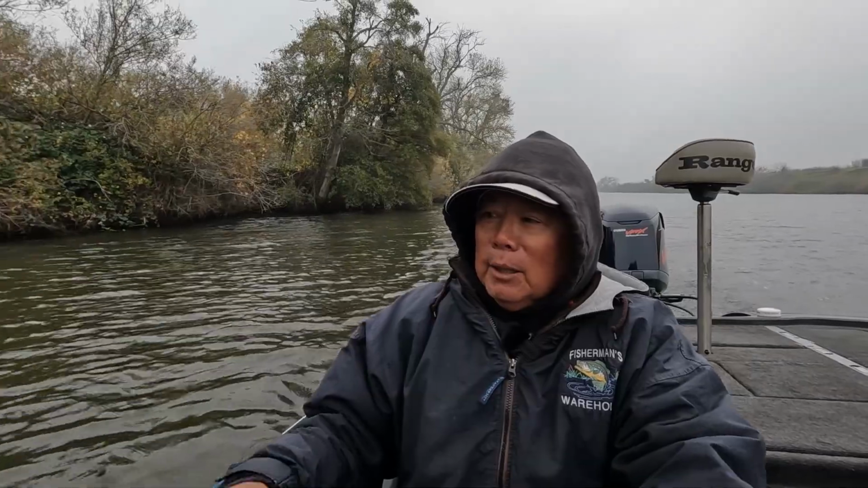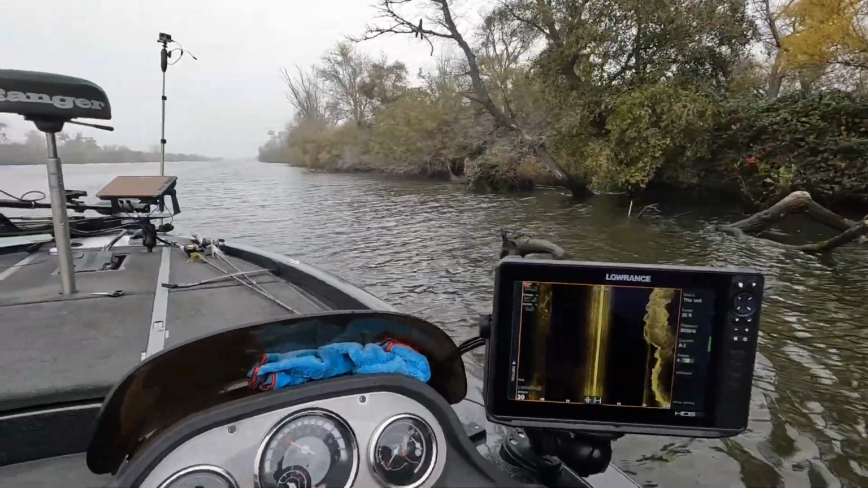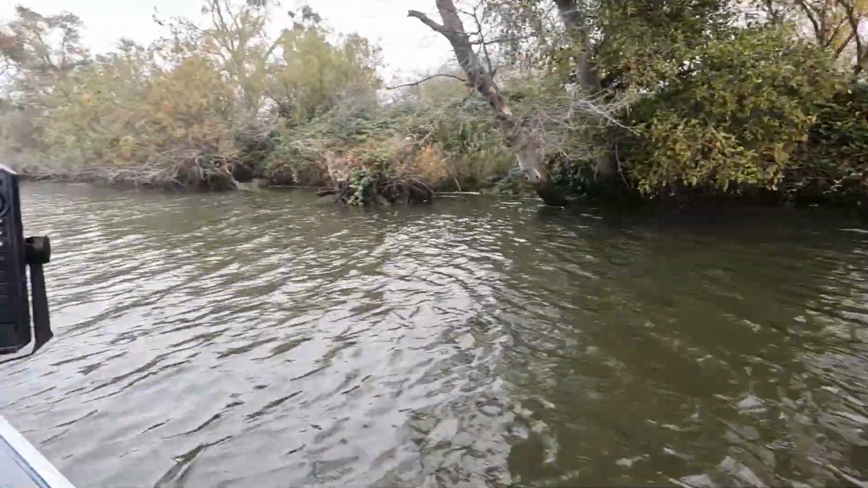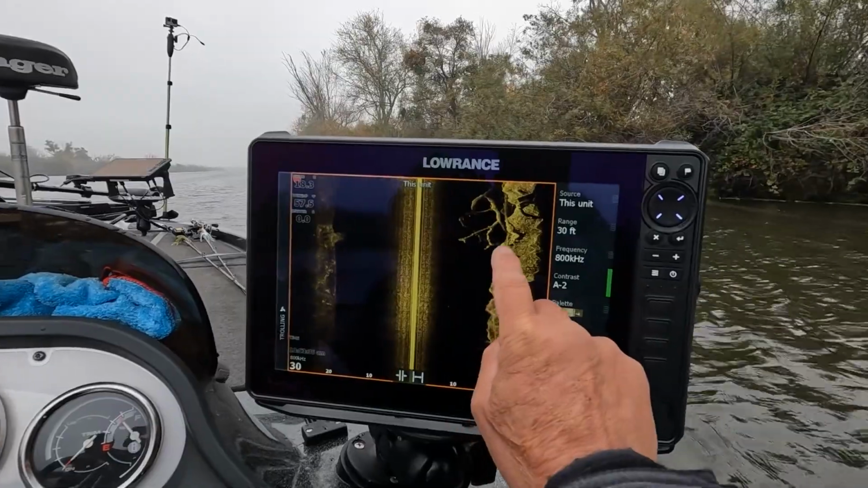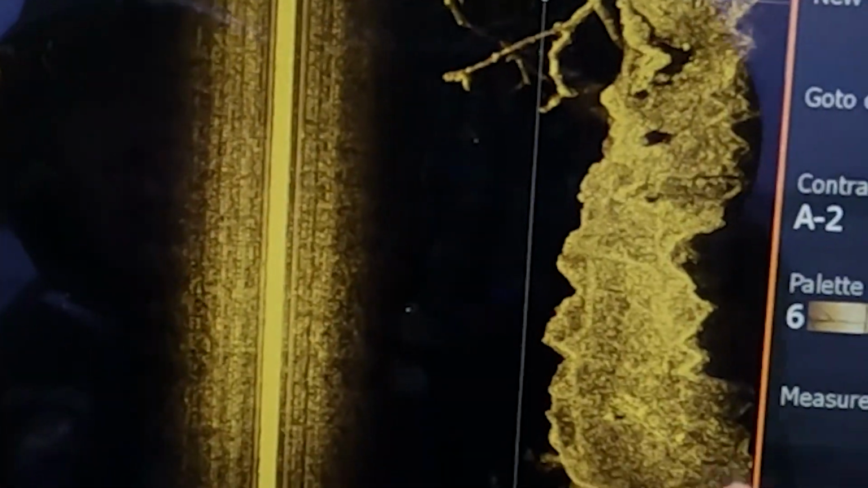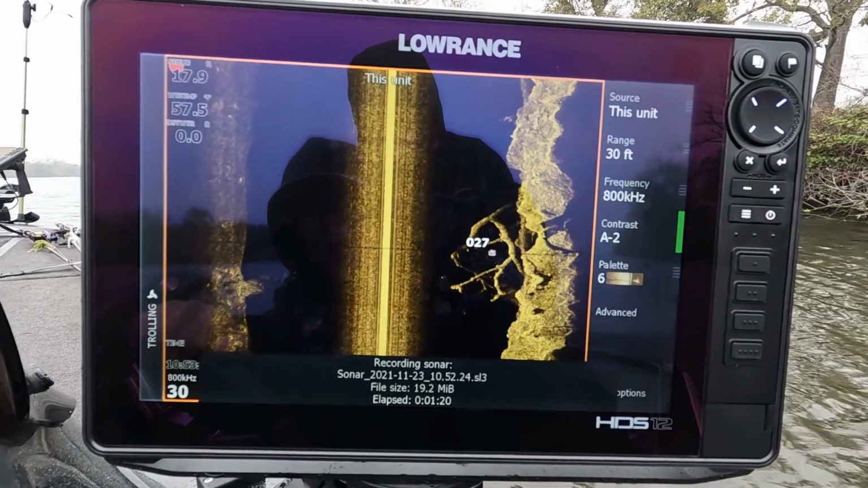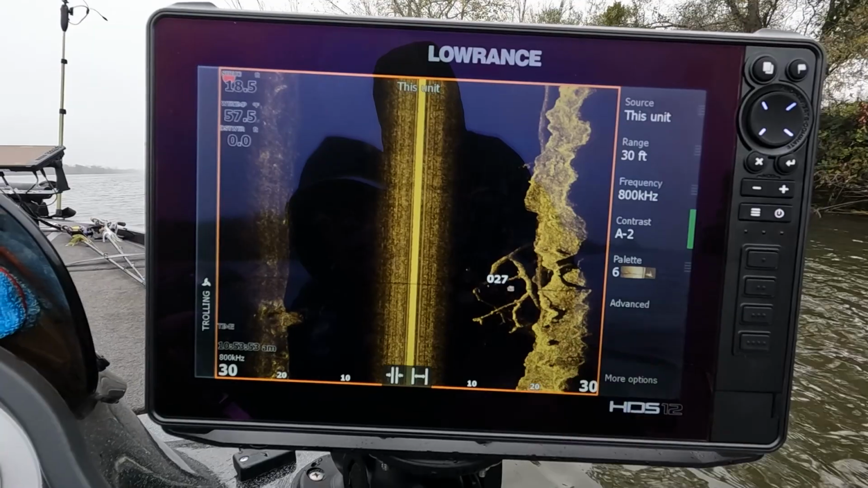I'm going down, I'm watching my graph. A lot of times I'll look up on the bank and see if there's any trees that have fallen over. Check it right here. We've got a tree right here. I also see little specks. I see all those fish in here. So I mark it, I touch it like here. I'm gonna block it as a waypoint, 27, clear it, and then I'll go back to it after, and then I'll drop my live target. But this is a perfect spot for crappie to hang on.